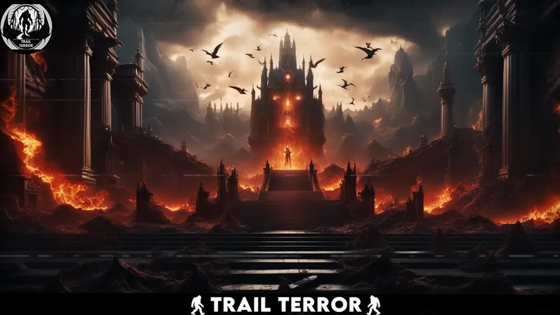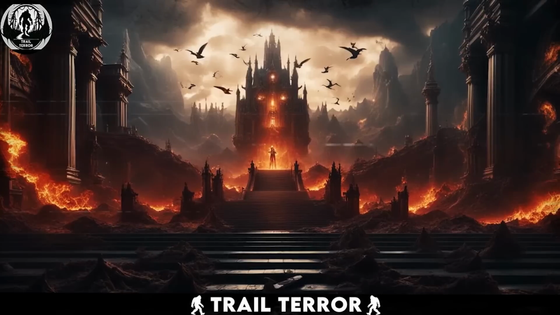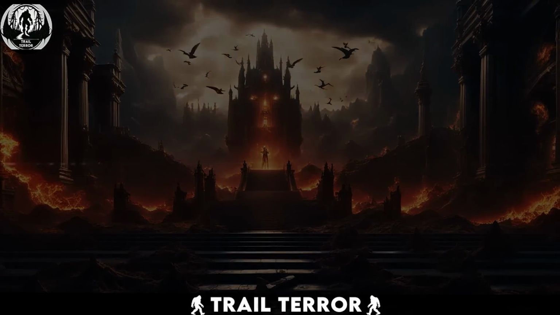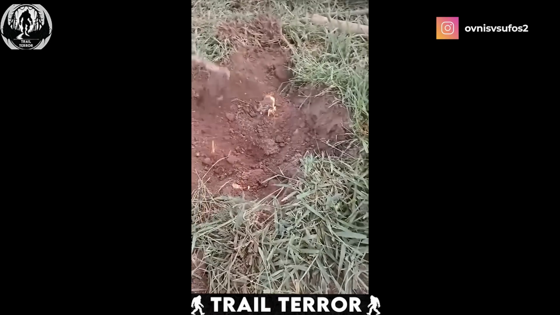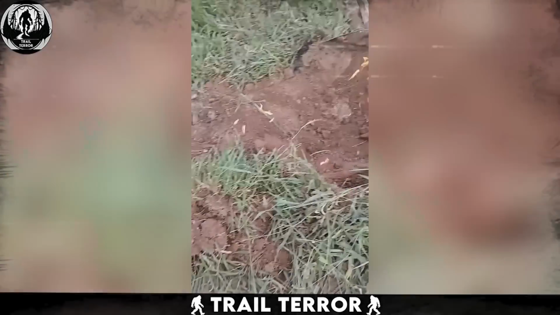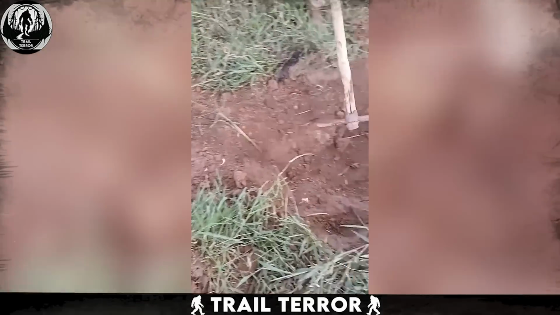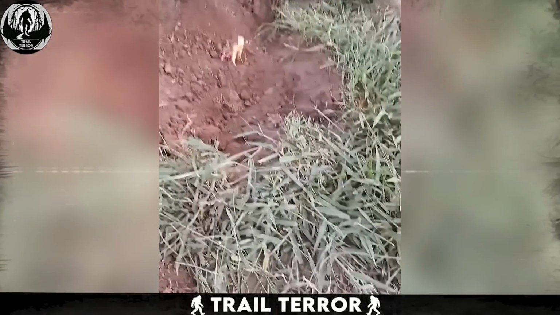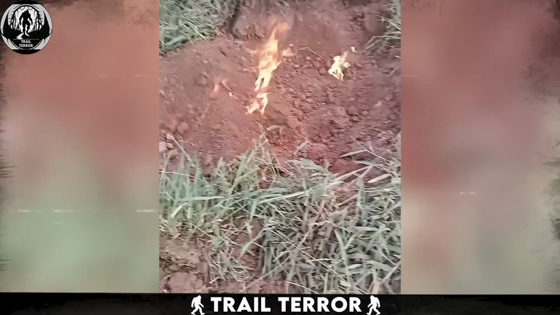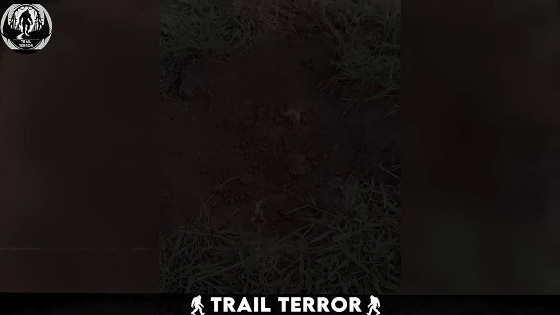In every religion, there's a concept of hell, and this video might just be proof that it's been beneath us all along. This video comes from South America, where a family digging on their property stumbled upon something truly strange. As they were digging, a small flame suddenly began to rise from the ground, like something deep beneath was burning its way out.